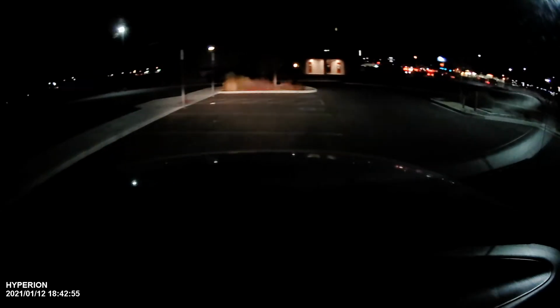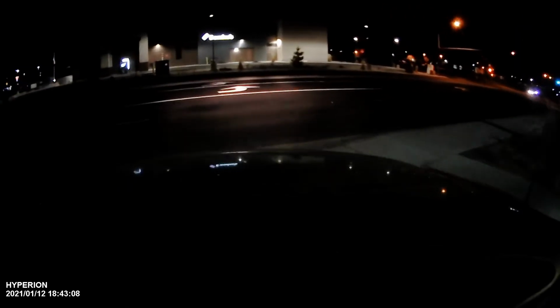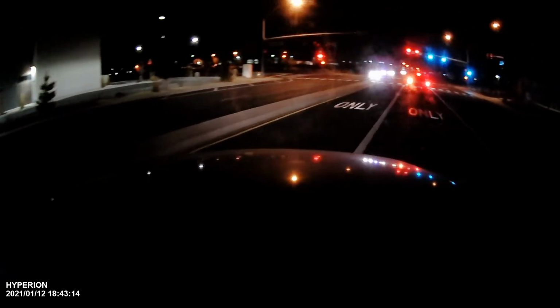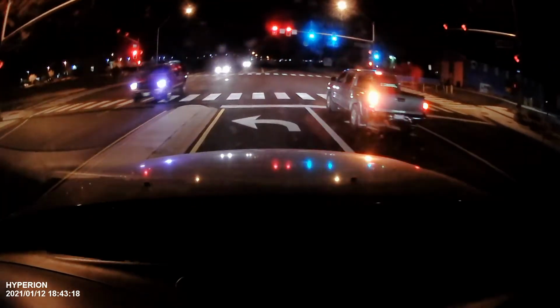I'm going to see how this thing performs, and I'll go ahead and post it up on YouTube. This here will be a 3-minute clip because that's what I have it set to. I have it set to do 3-minute loops. So we'll just get a little bit of driving here, and I'm talking so you can hear the audio that it picks up.